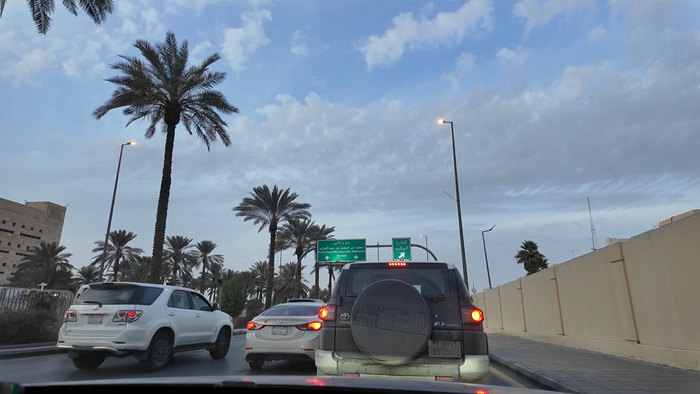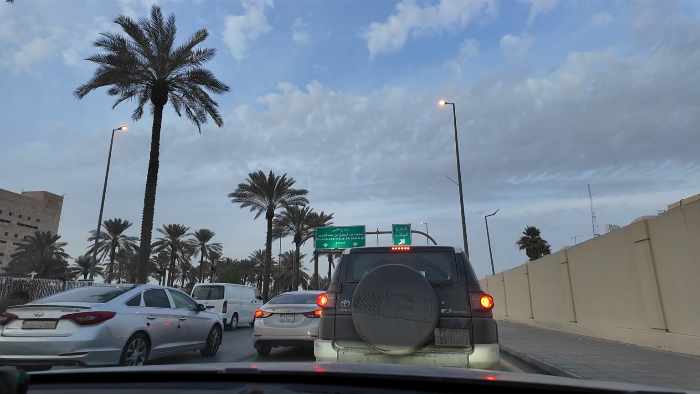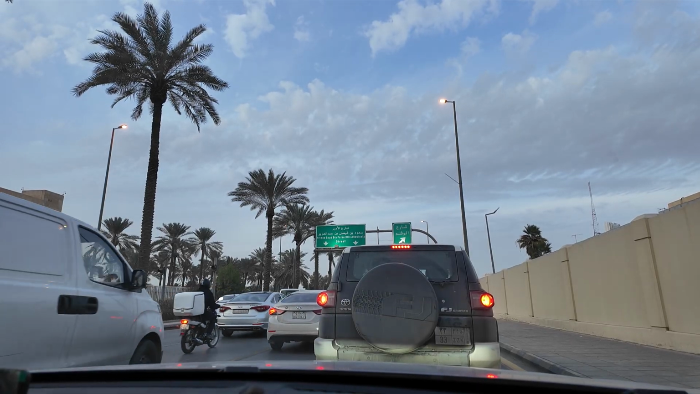What do you people think about an FJ Cruiser? This vehicle drinks the fuel.